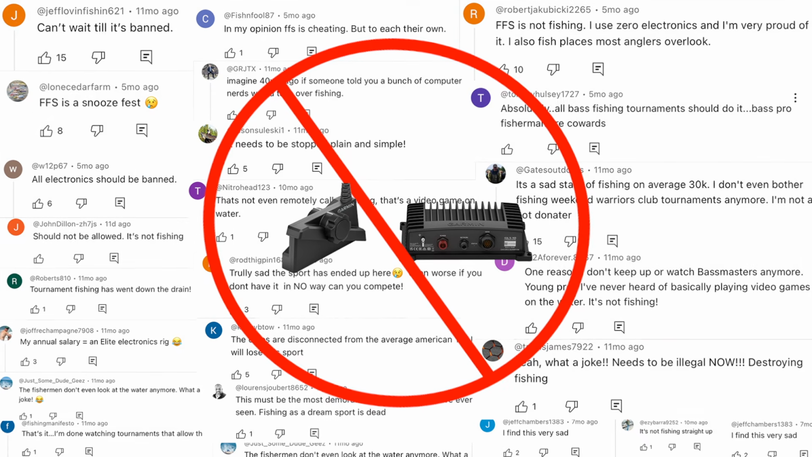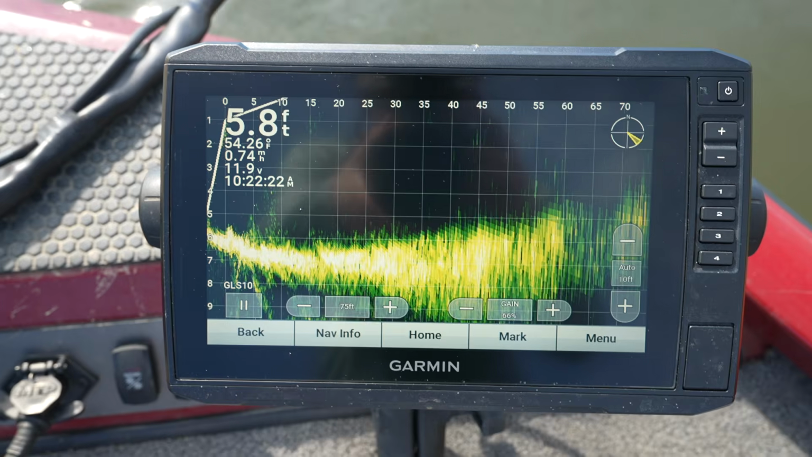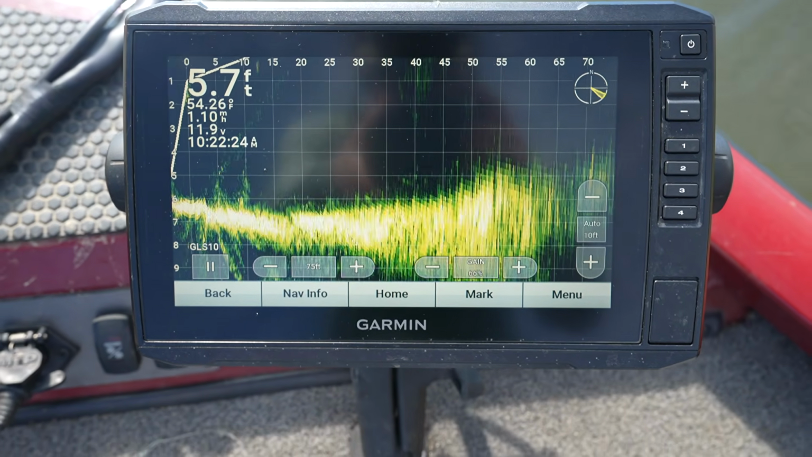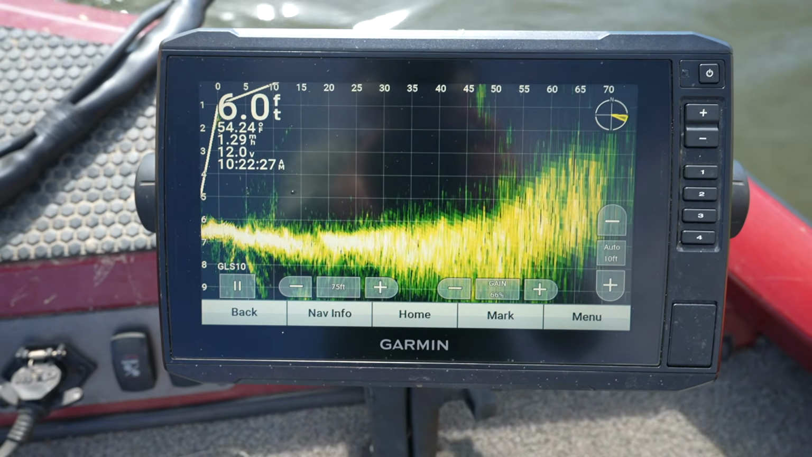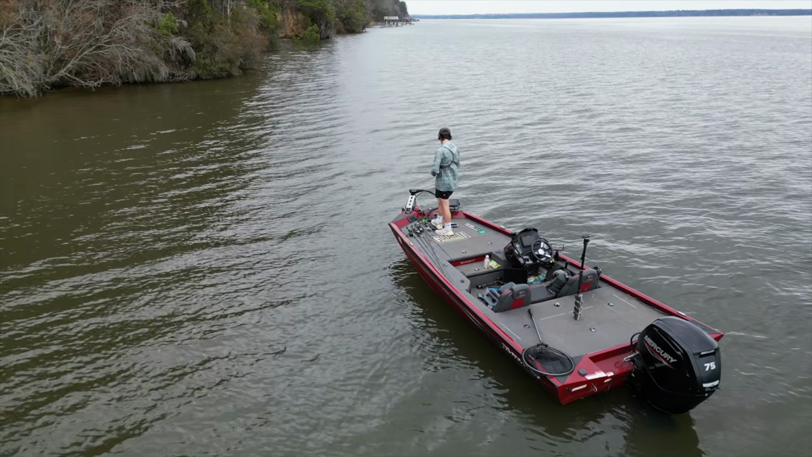Forward-facing sonar. While some anglers swear by it, others think that it is ruining the sport of fishing, and it is one of the most controversial topics in the fishing world right now. Some say it's the ultimate tool for finding and catching fish. Others argue it takes the skill out of the sport and makes fishing too easy.